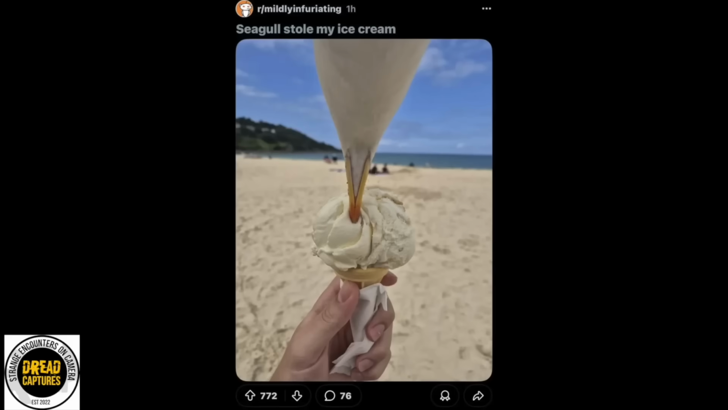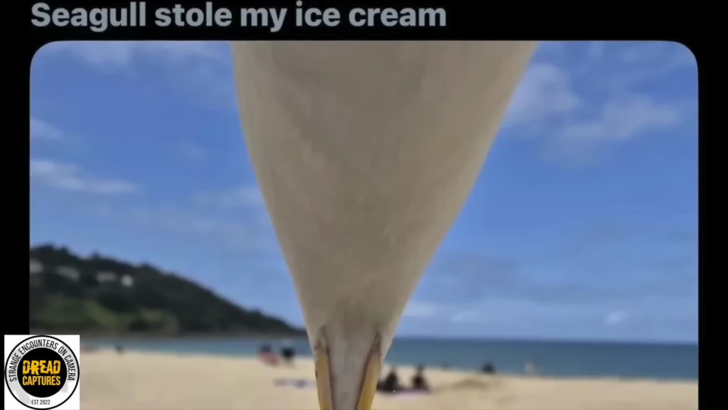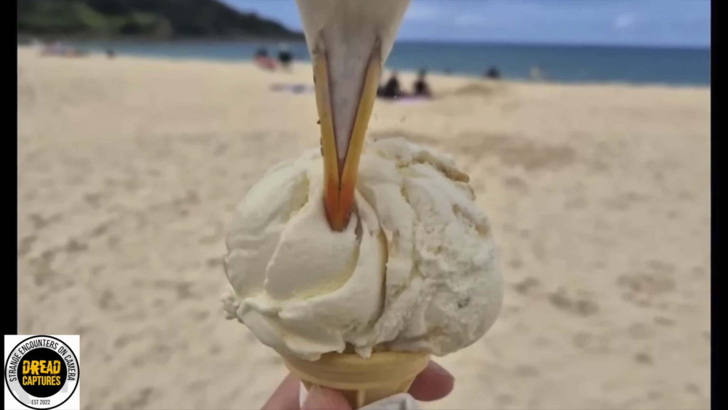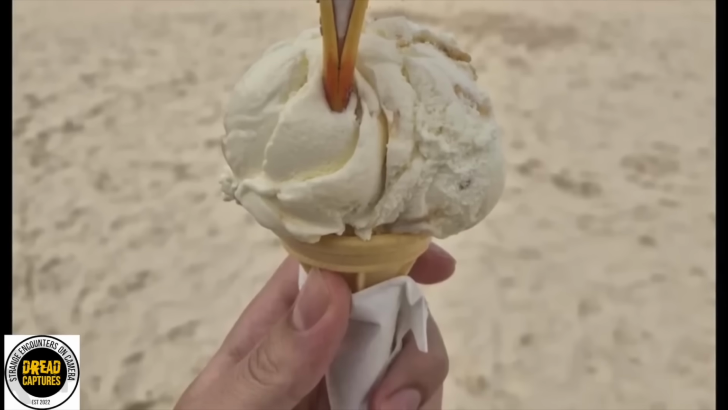It is just crazy timing, and I love how the subreddit is mildly infuriating. That's perfect for this. Like, yeah, now you might not want to eat your ice cream, unless you're one of my children. They'd definitely eat it, but you can't be too mad at it because it's so cool.